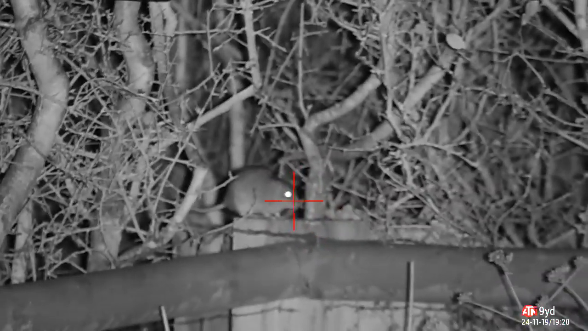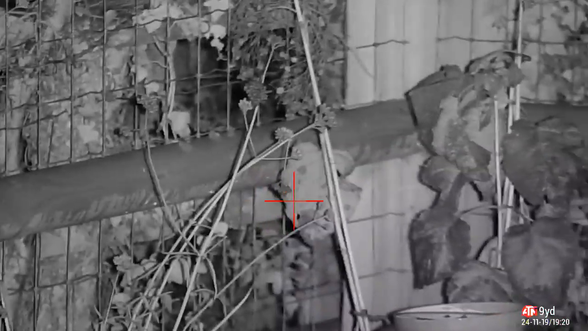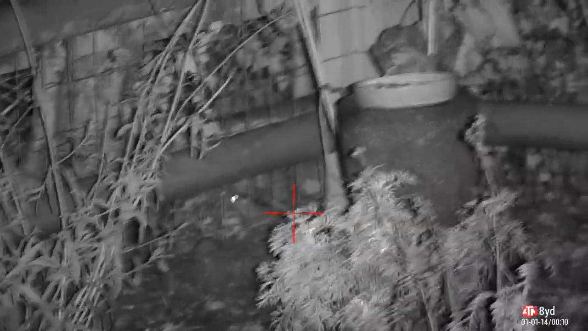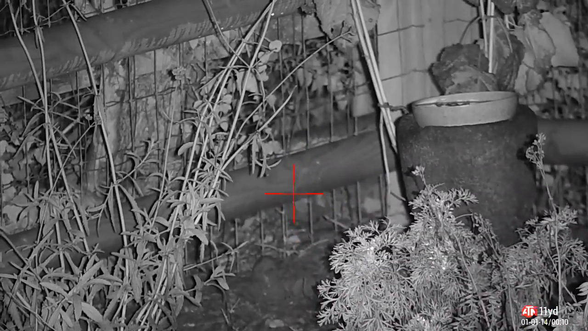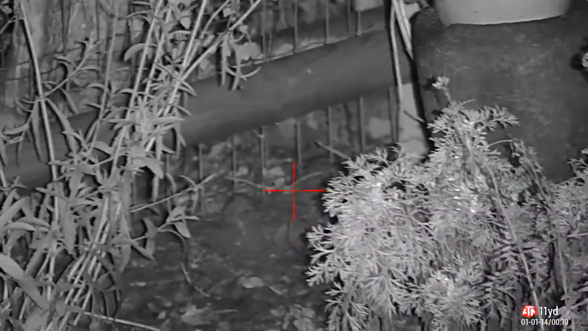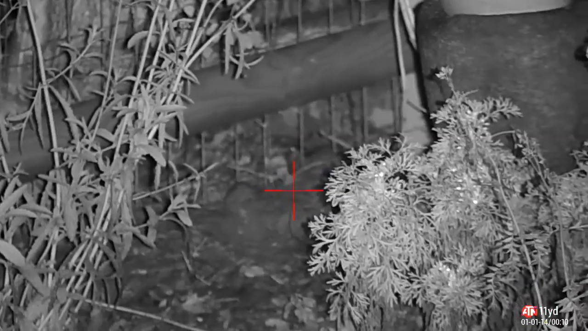First customer of the evening, smack him straight in the head, knock him down on the other side of that post. He didn't stand a chance. I think I was only something like 8 yards away from him at that point. Shortly after, a second rat pokes his head out underneath the fence, so I'm just lasing the bottom of the fence there to find out how far away he is, get the crosshairs reset. And I think again I'm something like 7 to 10 yards away from him.